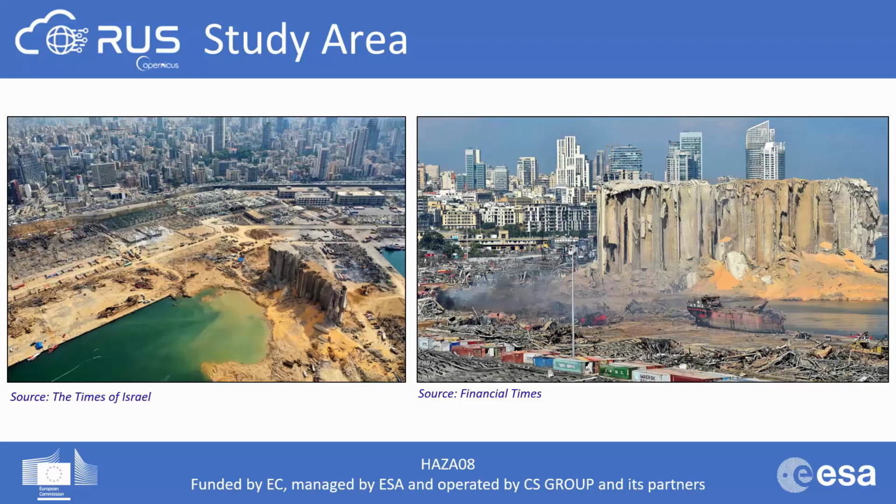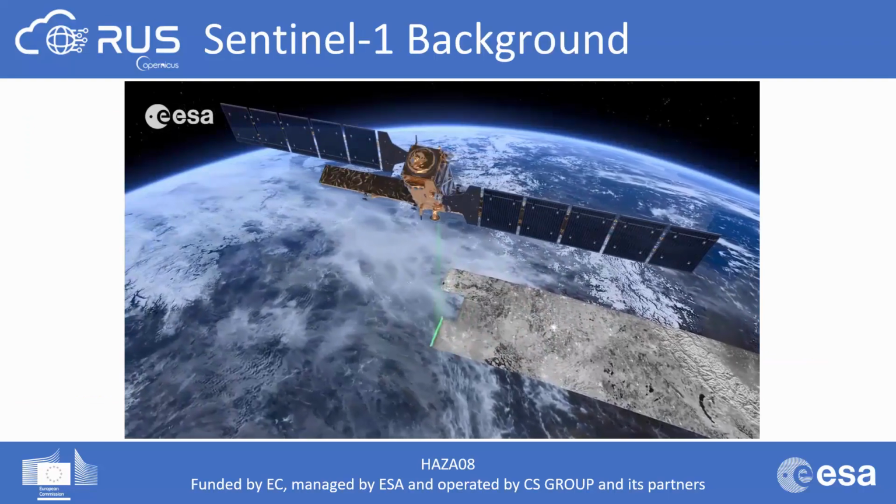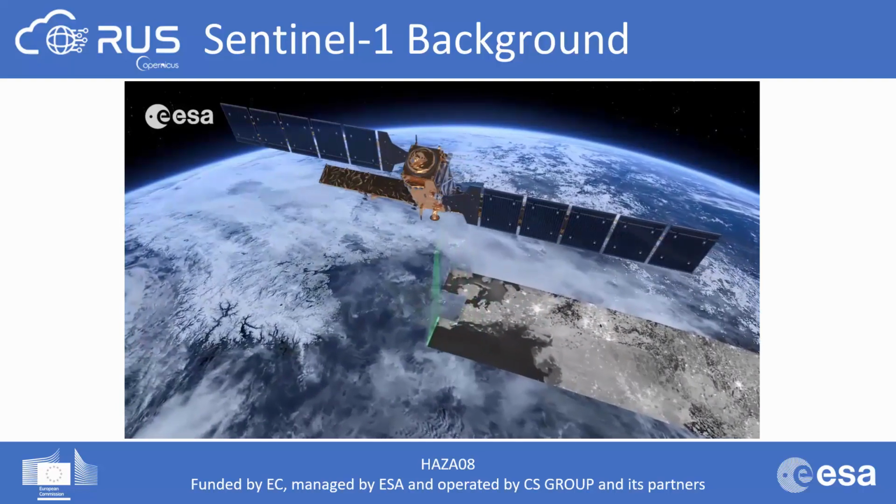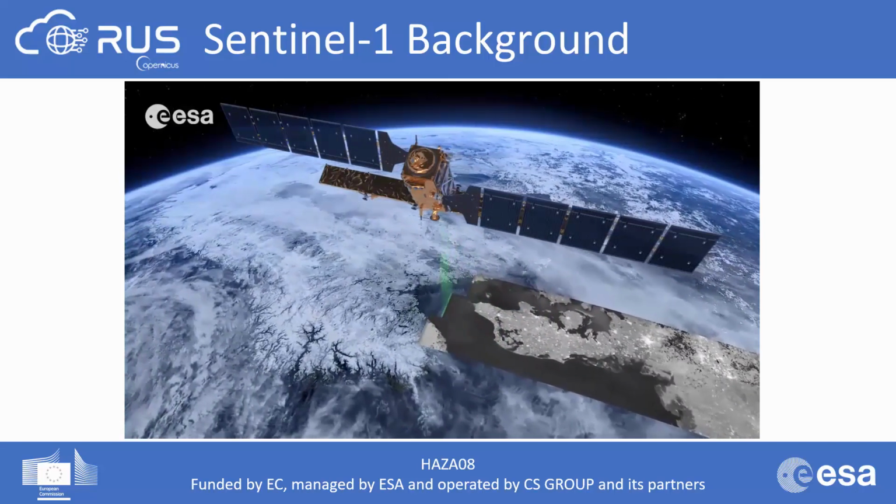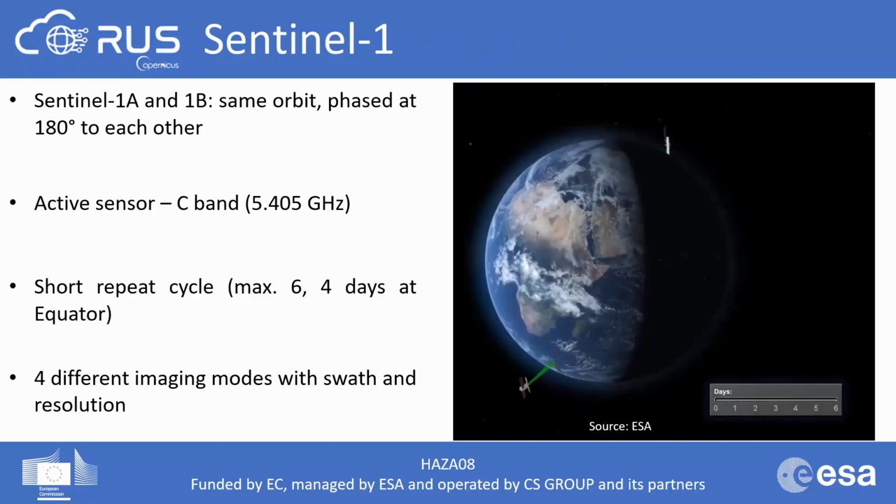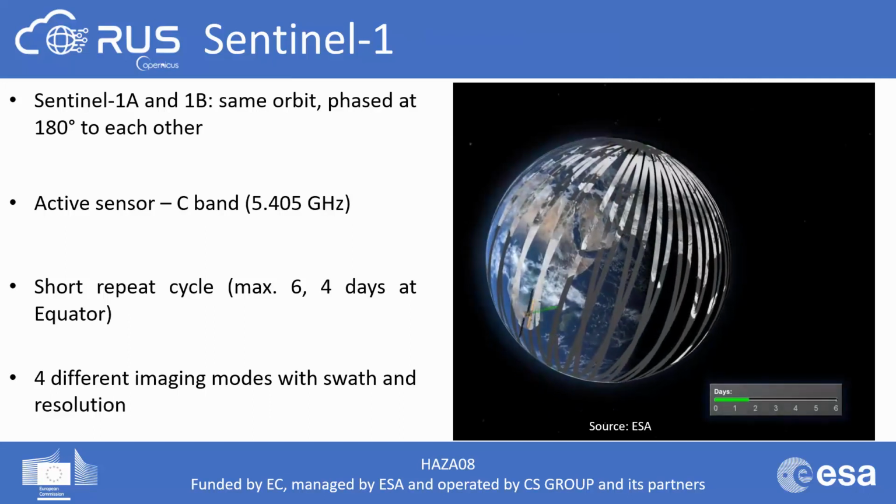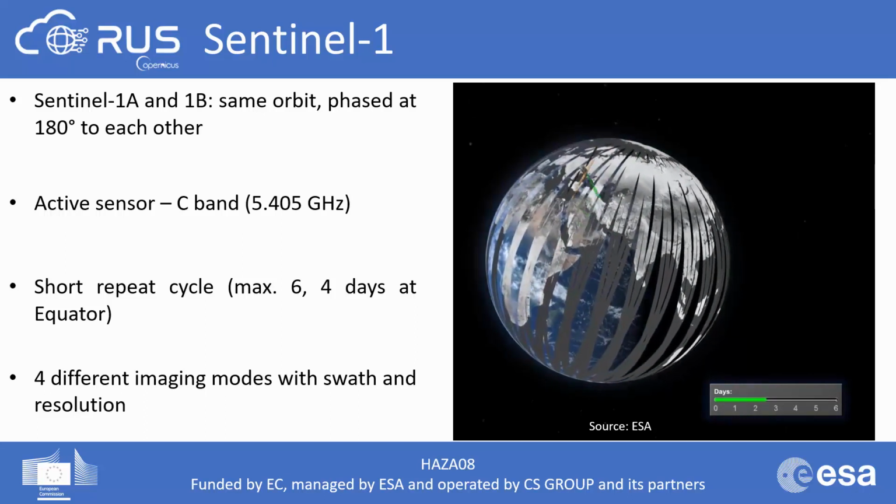Now, let's see quickly some information about the Sentinel-1 data we will use. In this exercise, we will be using SAR data provided by the Sentinel-1 satellite. The Sentinel satellites are included in the space component of the Copernicus program of the European Commission and the European Space Agency. The Sentinel-1 mission is formed by a constellation of two twin satellites faced at 180 degrees to each other. It is an active sensor working on C-band.